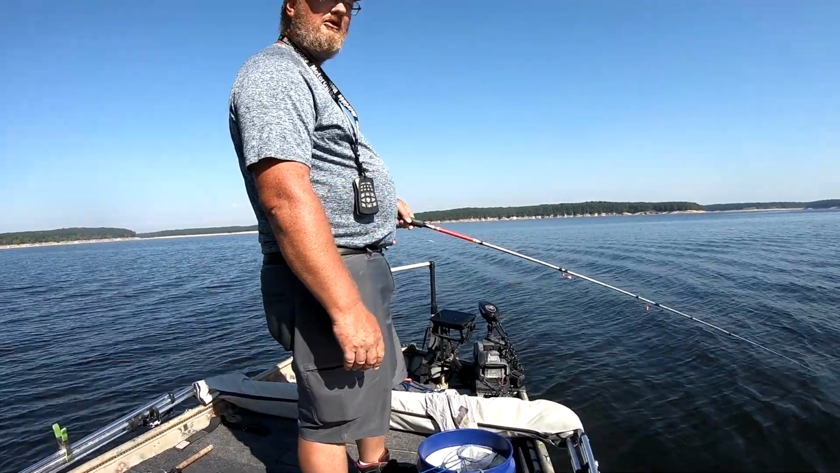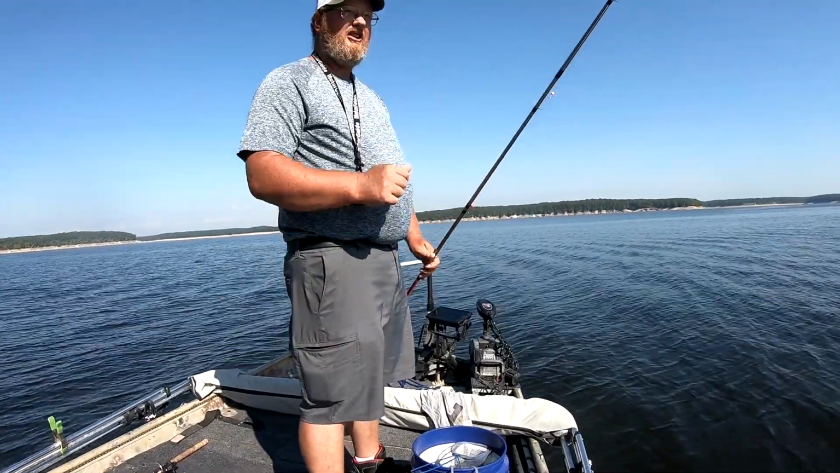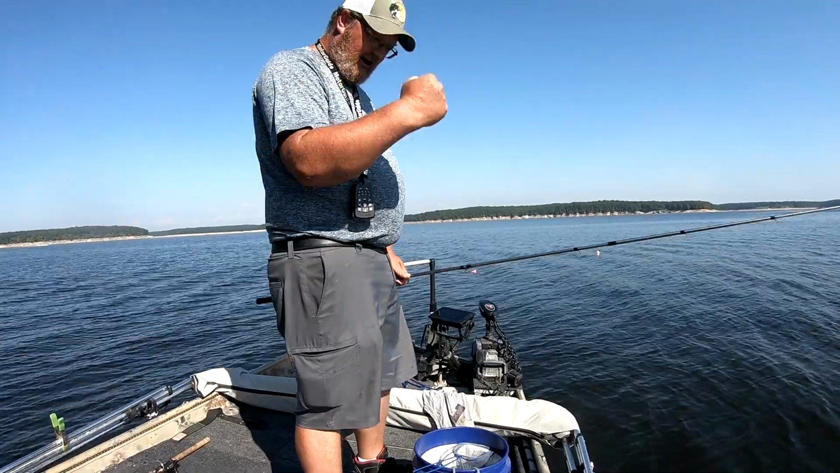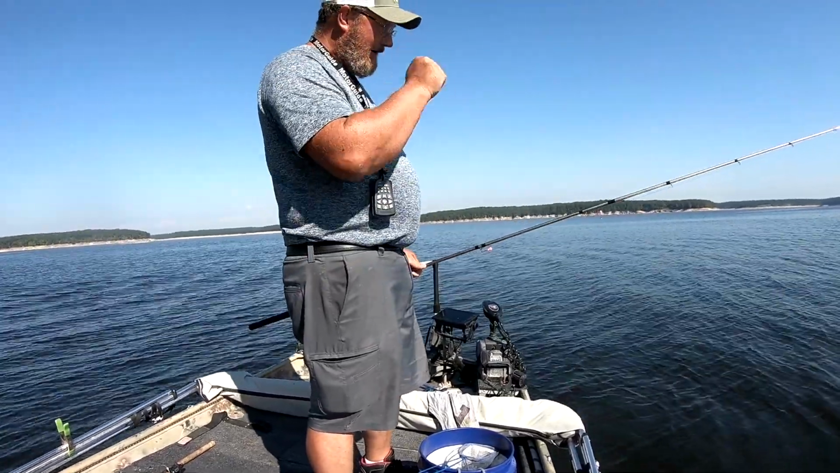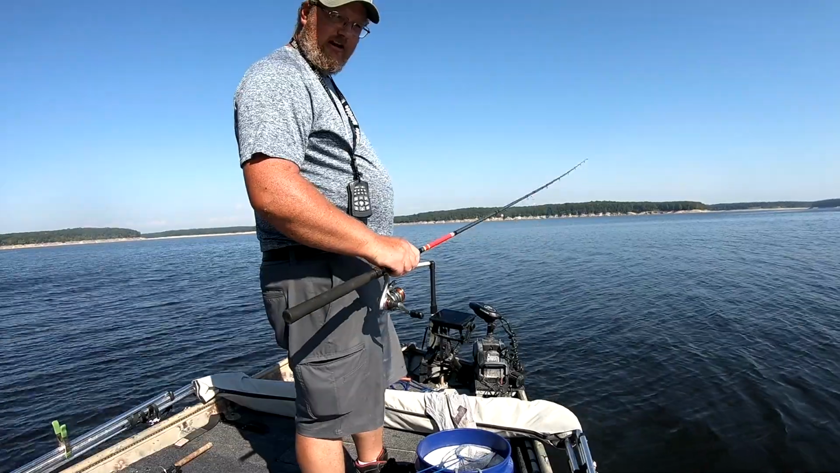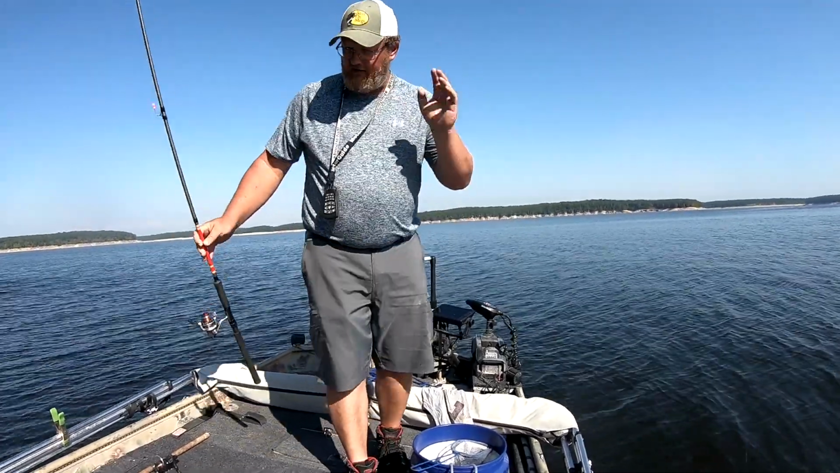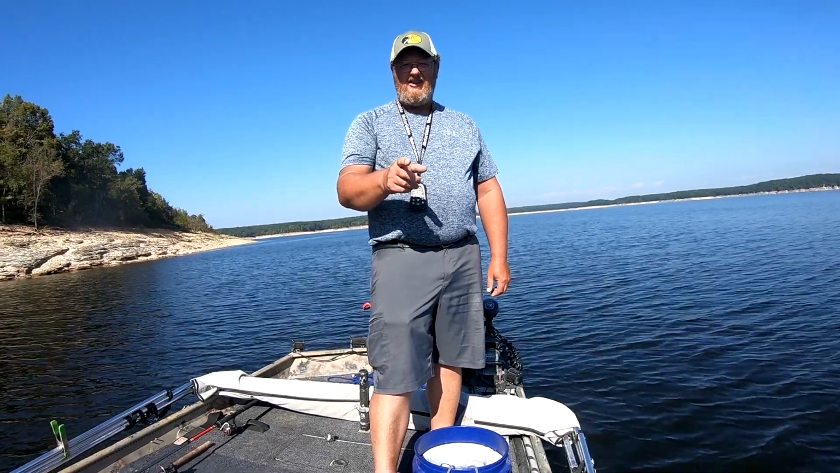Go down, I feel the jig hit the bottom, and I bring it right back up about a foot. Okay, and they're nailing it. But when I say they're nailing it, you're not getting that definite hard thump and then they start bending your rod tip. They're just kind of grabbing hold of it and holding it. They're not really grabbing it and running with it. So you do have to move it up and down a little bit to feel that they're on there. Then you know they're there and you got them. Yeah. So until next time, thanks for watching.